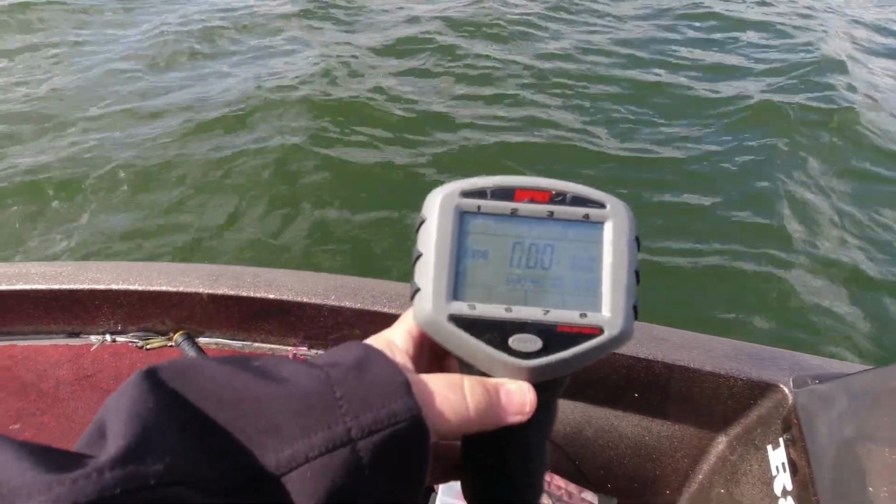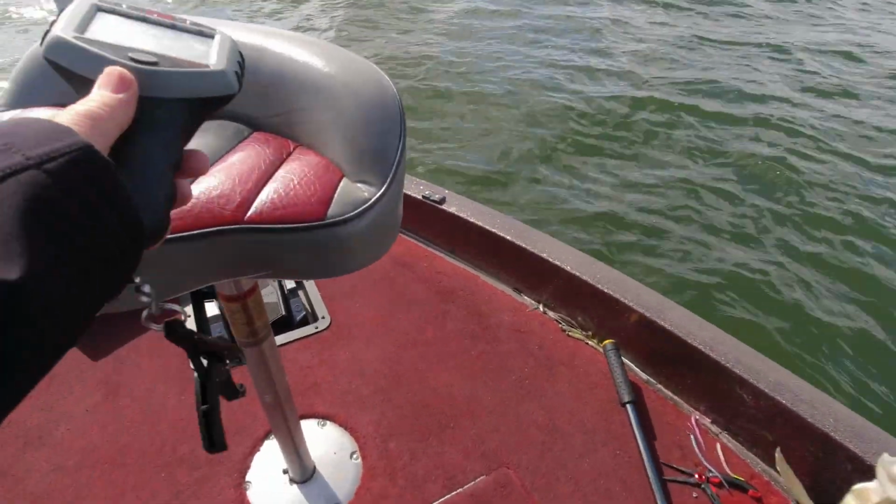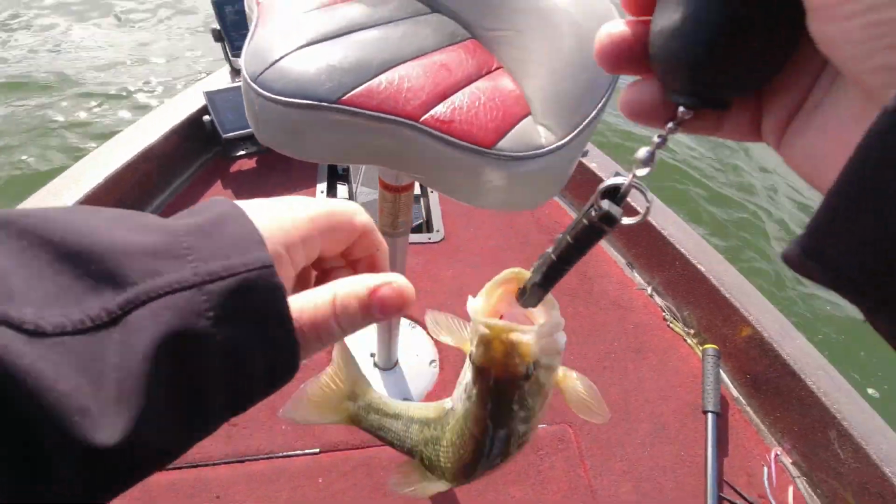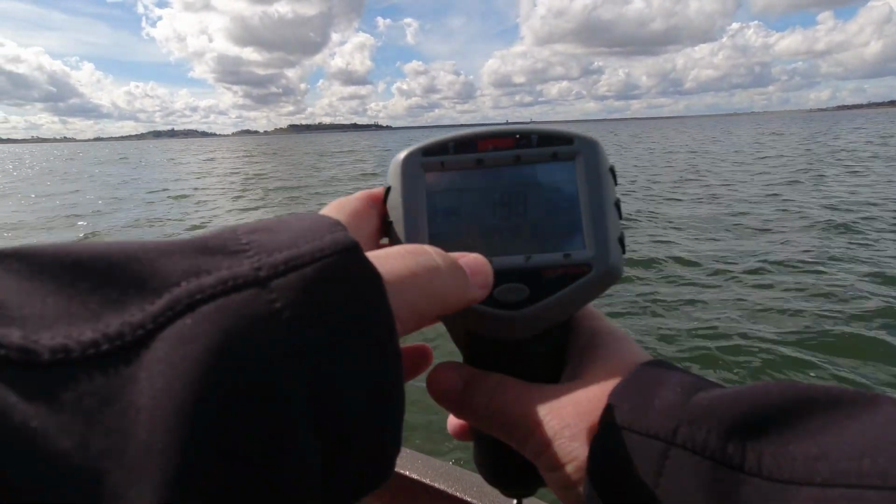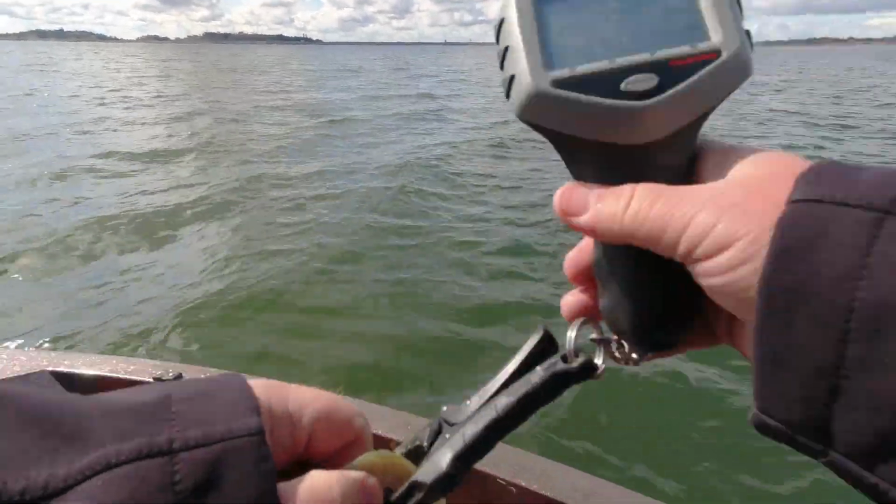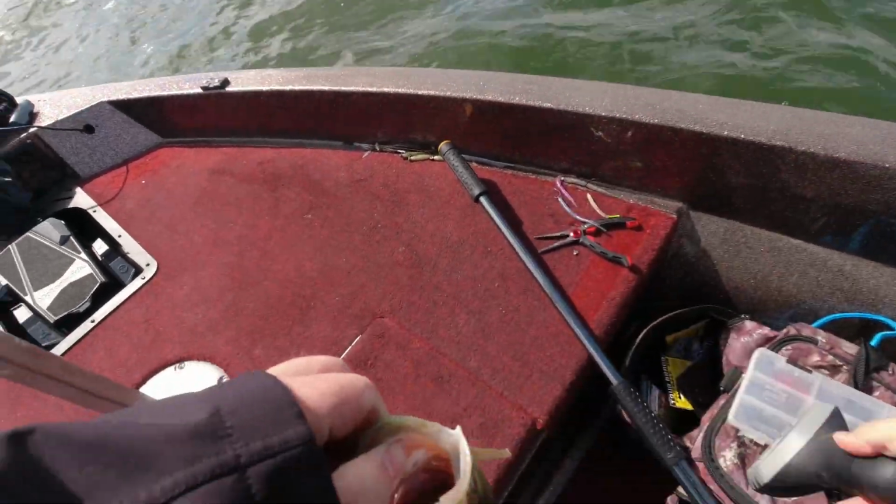Okay, I did zero out my scale. I don't know if you can see that or not. My batteries almost seem like they're faded. Ooh, this angle is pretty bad. All right, he's 198. Not bad.